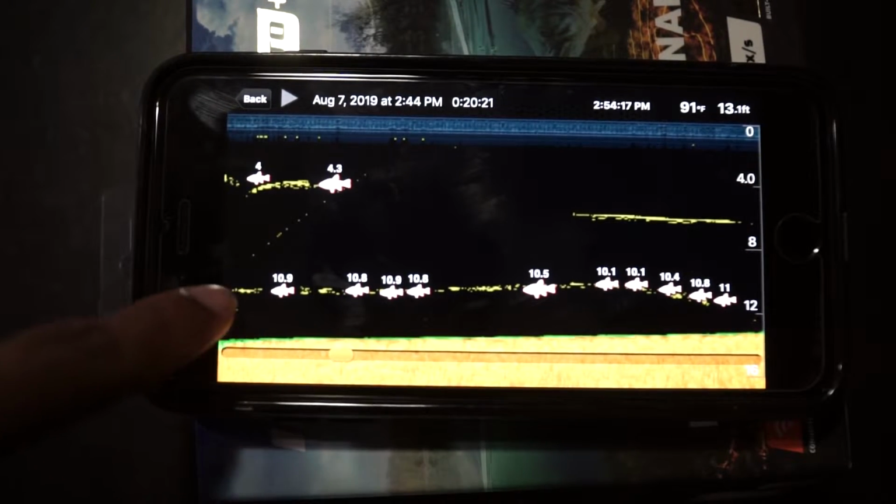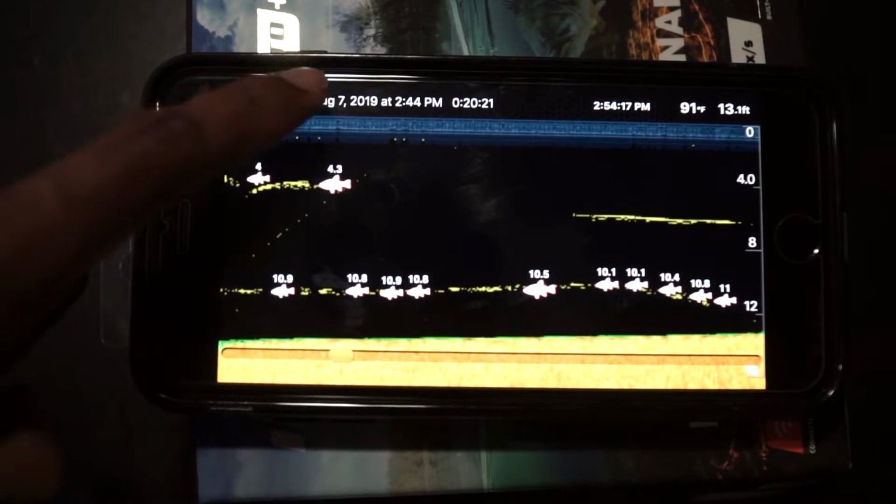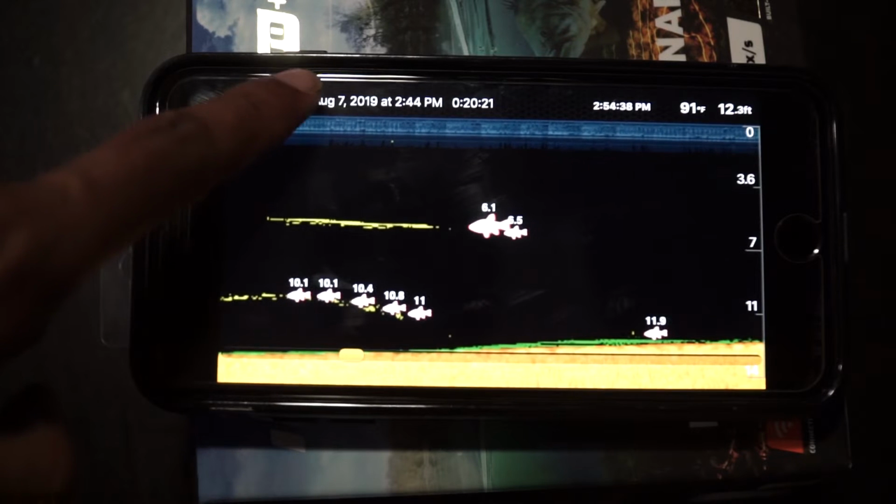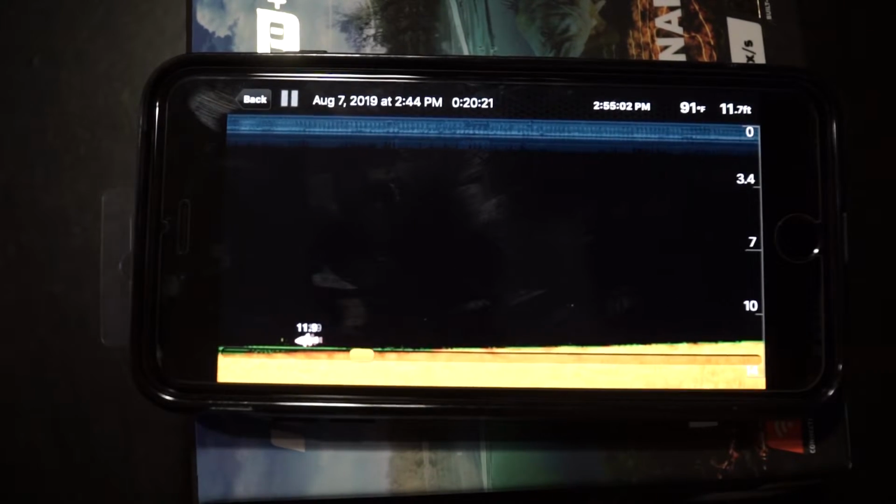But you can see how a lot of these fish were sitting in the 10-foot range, and I'm sure these are all bass, because that pond, I know it only has bass. And then we marked a couple more fish there, 6.1, 6.5, 11 feet. And then I didn't mark any fish after that.